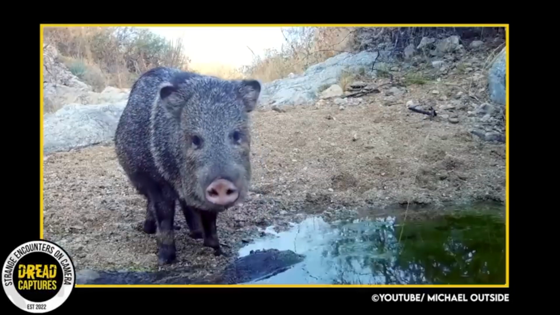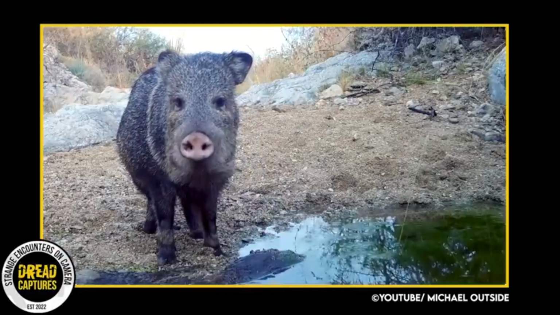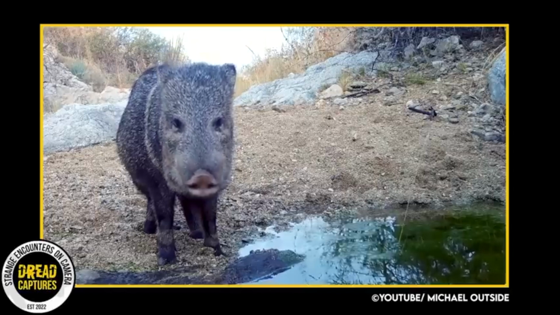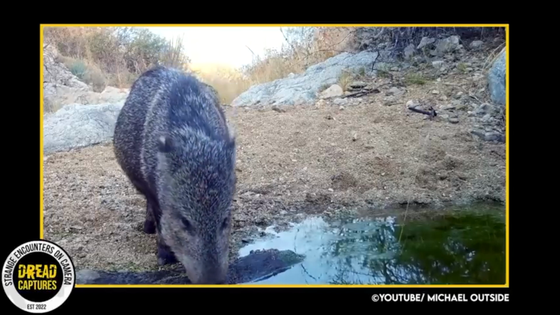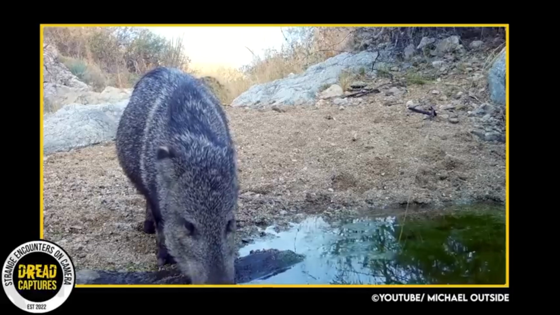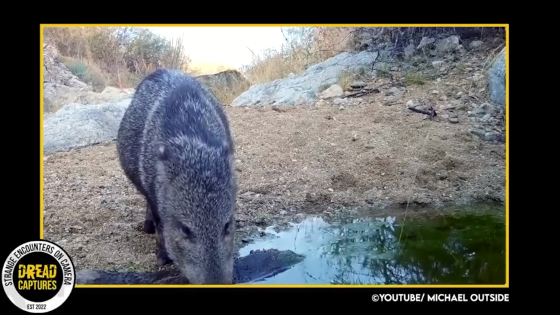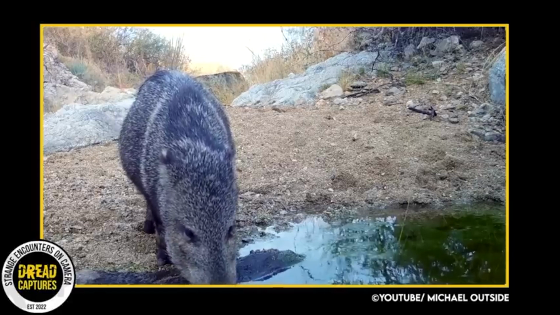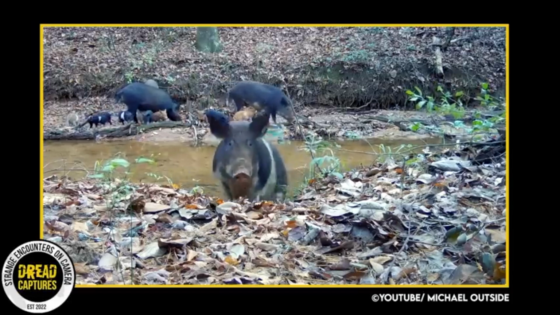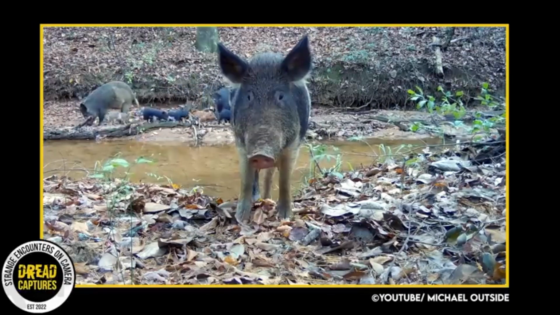A cute video here, this little fella just enjoying a drink from the watering hole. If you look in the background, you can see what looks like a much bigger pig back there. That guy looks huge. And looky here, we have a lot of numbers here, a pretty big pig family. You can see a couple of the piglets trying to nurse off mom.